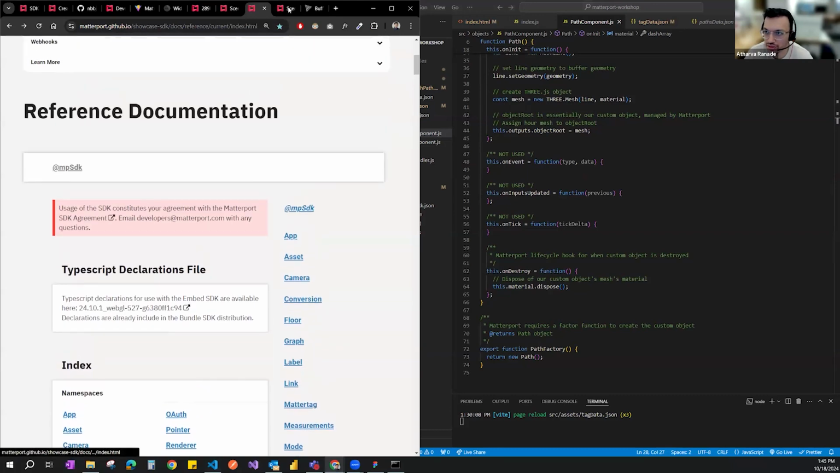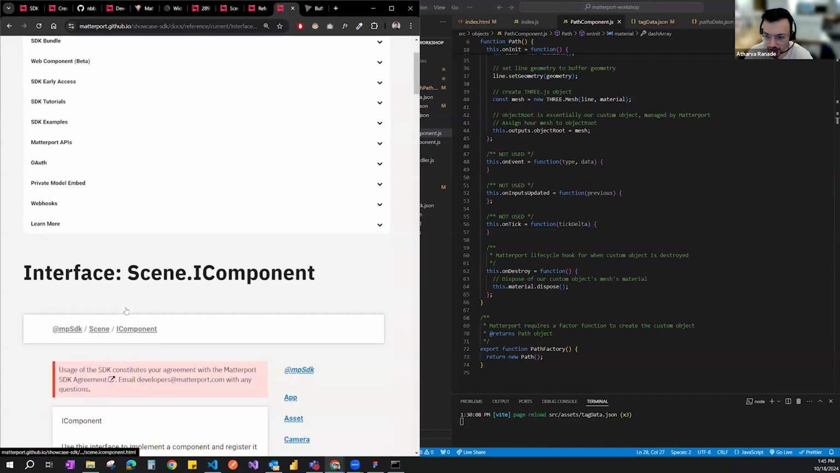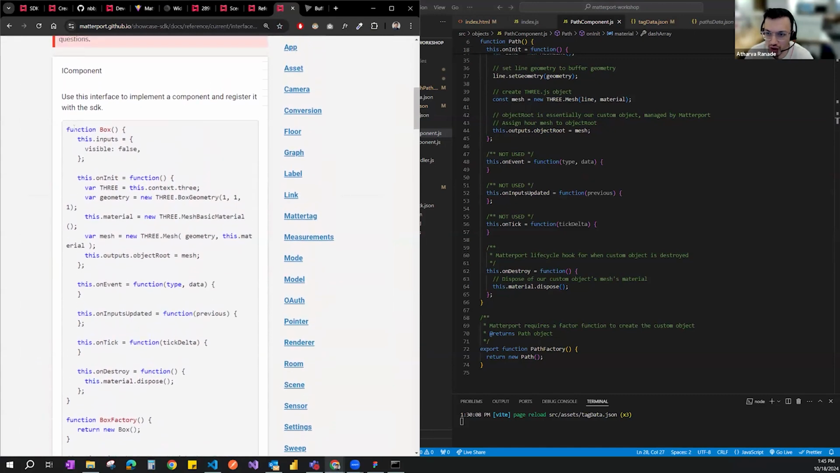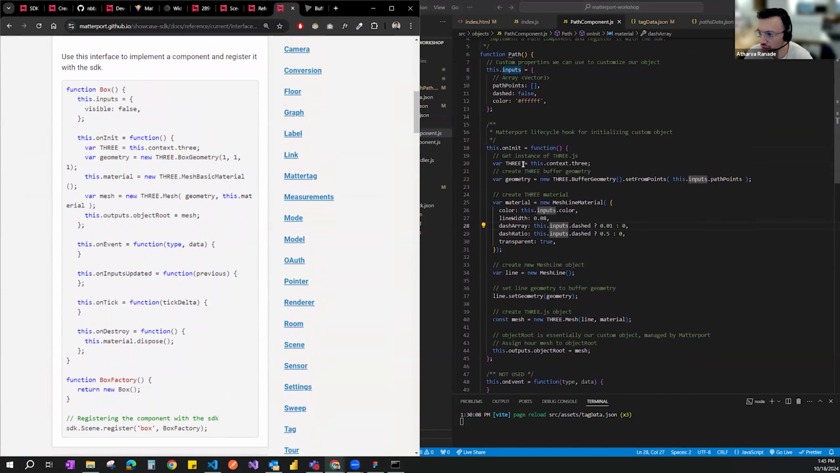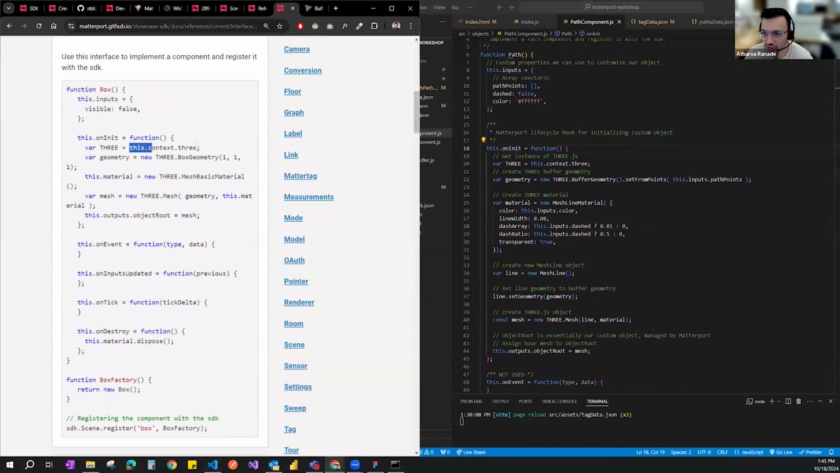I'll just go back to this quickly, because if I go to component, IScene component, they offer a really easy to use template. So you're saying box, and then we're saying on init. So this dot init, define the function. There's a Three, this dot context dot Three.